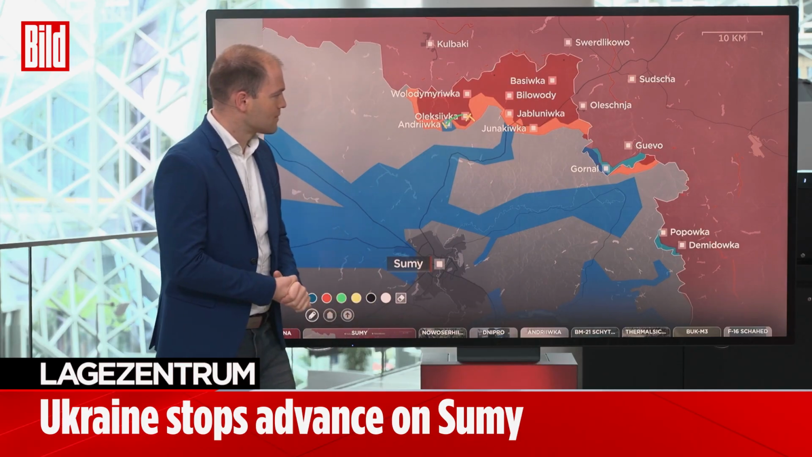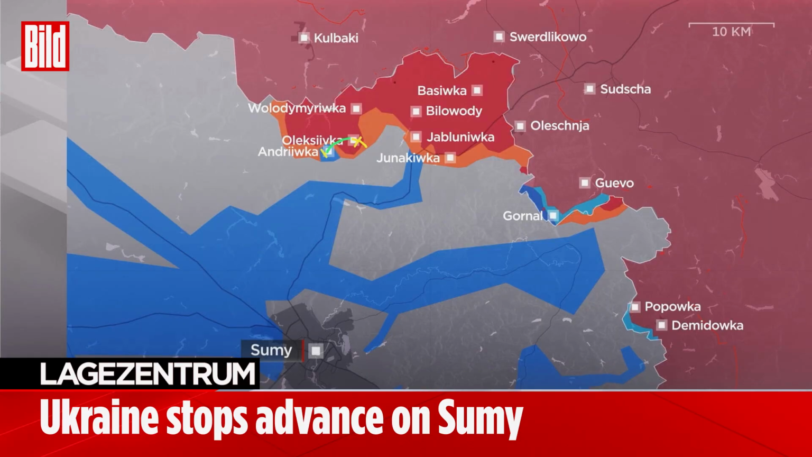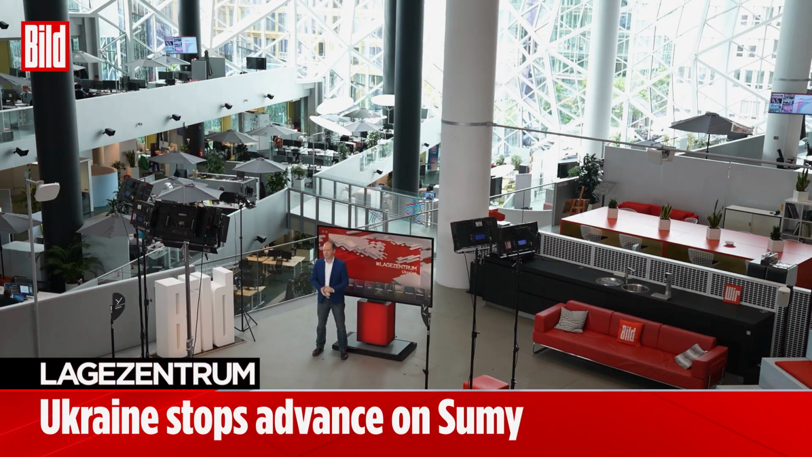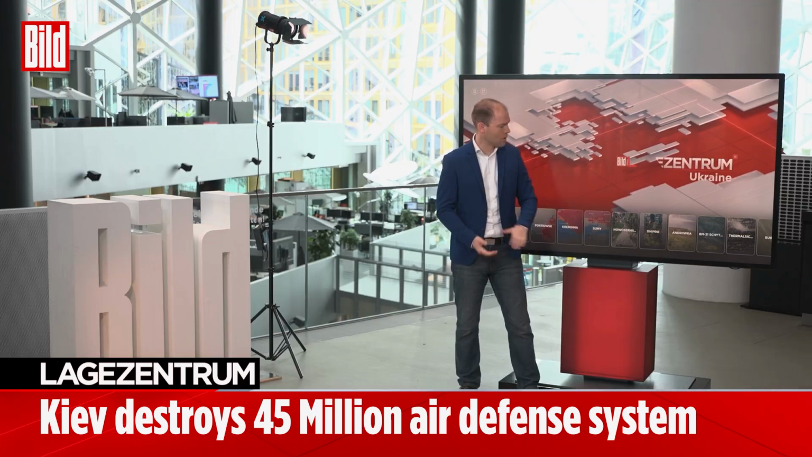At this moment, it appears that the Ukrainian army could potentially manage to successfully halt the Russian advance in the direction of Sumy. Down here, about 30 kilometers from the border, it seems the Ukrainian army might currently be able to stop this advance. We want to watch another video that shows how important it is for the Ukrainians to take out the costly, very modern air defense systems of the Russian army.